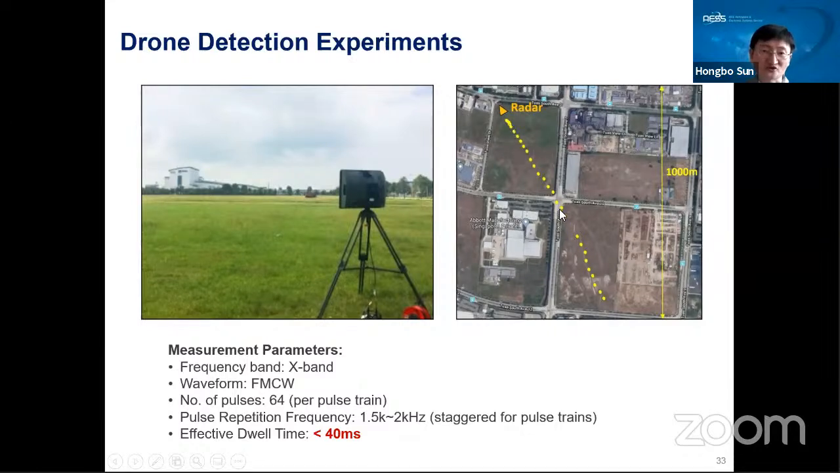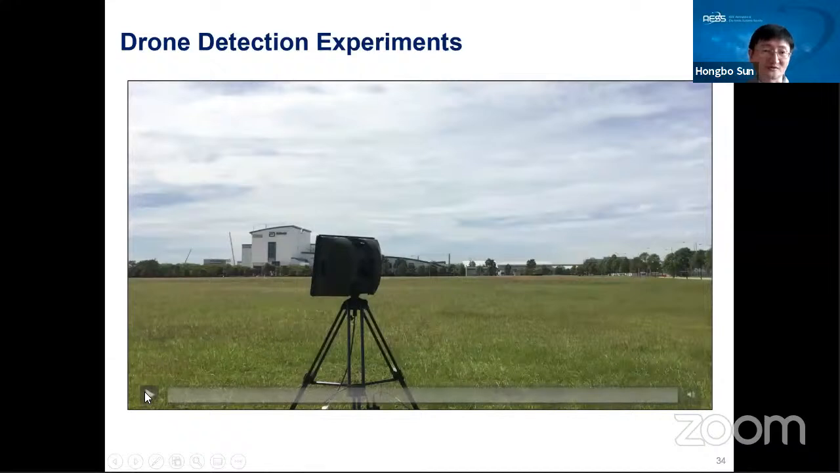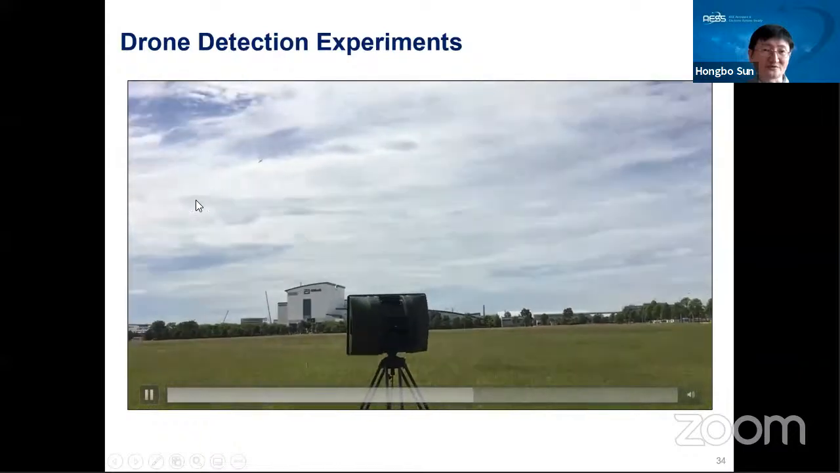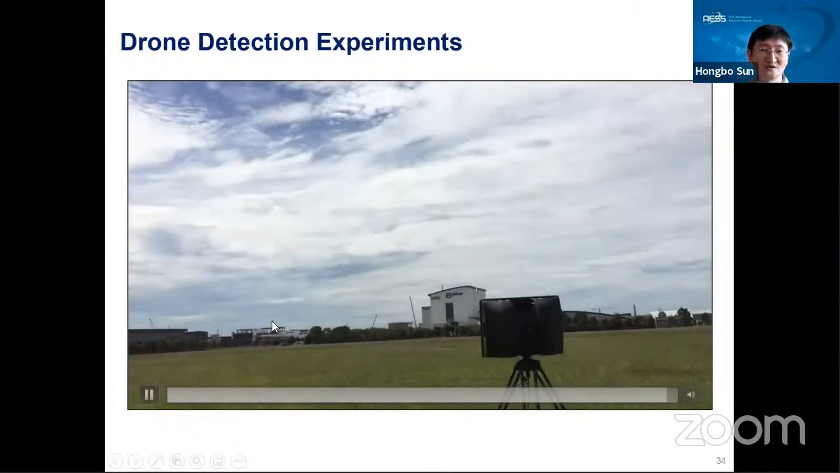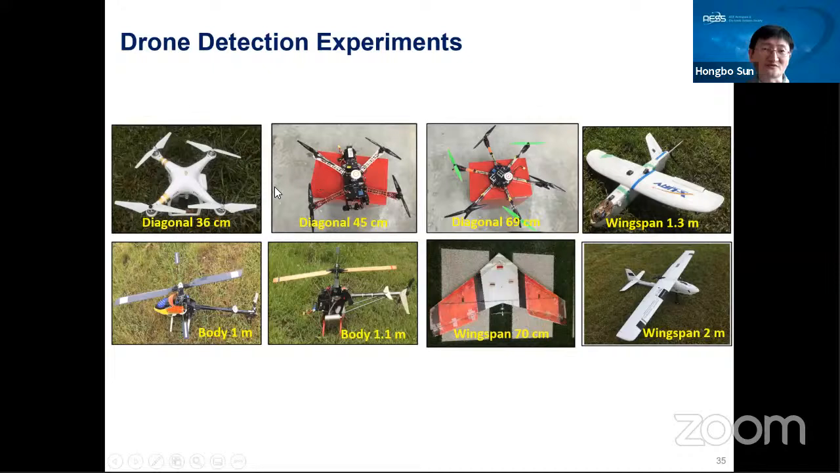This is the map. The yellow dots indicate the detected drone trajectory, about 1 kilometer. You can see the video of the experiment. The radar antenna scans over a very wide area. Here you see a fixed beam drone we fly. In our experiment, we collected a lot of data for different types of drones, including rotary wing, helicopter, and even some fixed wing drones.